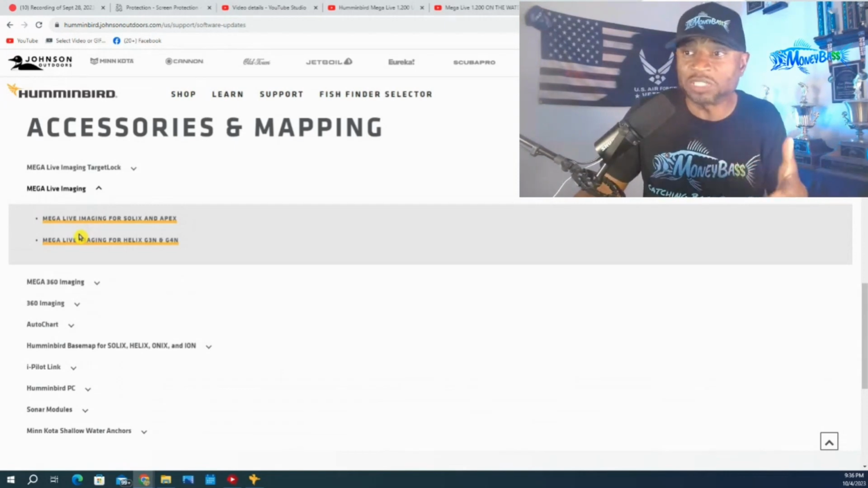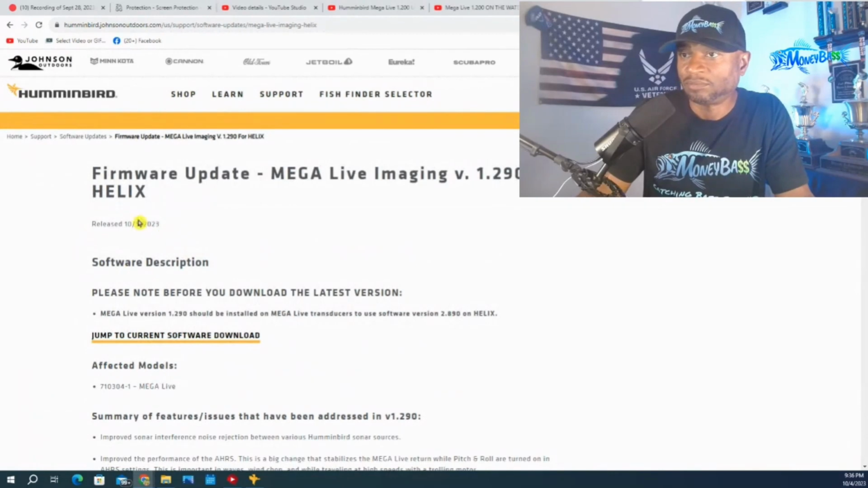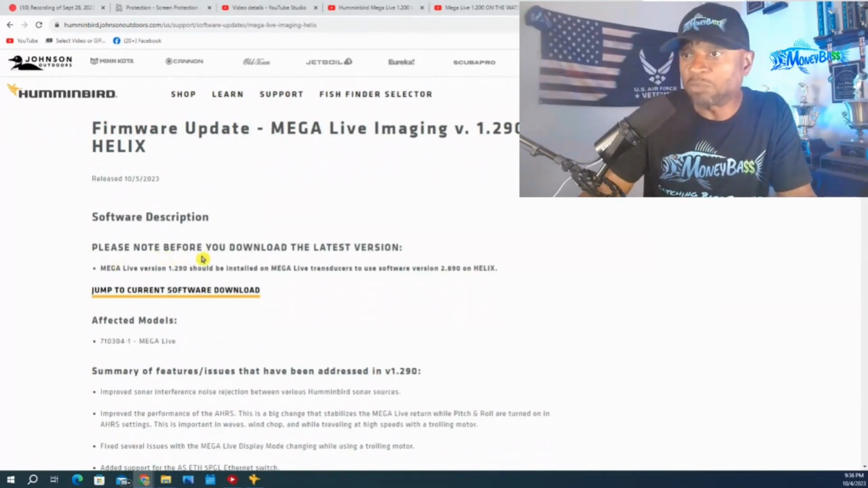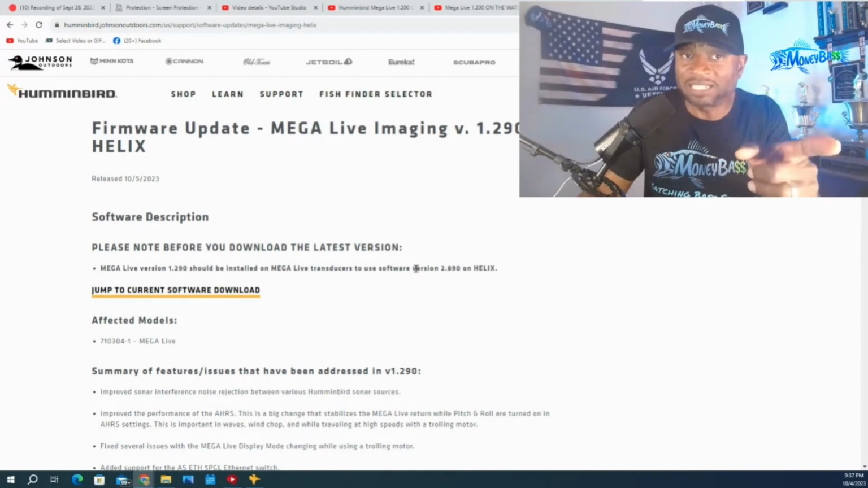I'm running Helix units, so let's take a look at the Helix unit update. All right, so here we go, guys. Firmware update, Mega Live Imaging version 1.29. Man, haven't we been waiting for this for a while? But glad it's here. Important information before you get started. Please note, before you download the latest version, Mega Live version 1.290 should be installed on Mega Live transducers to use software version 2.89 on the Helix. So make sure you update those Helix systems first.